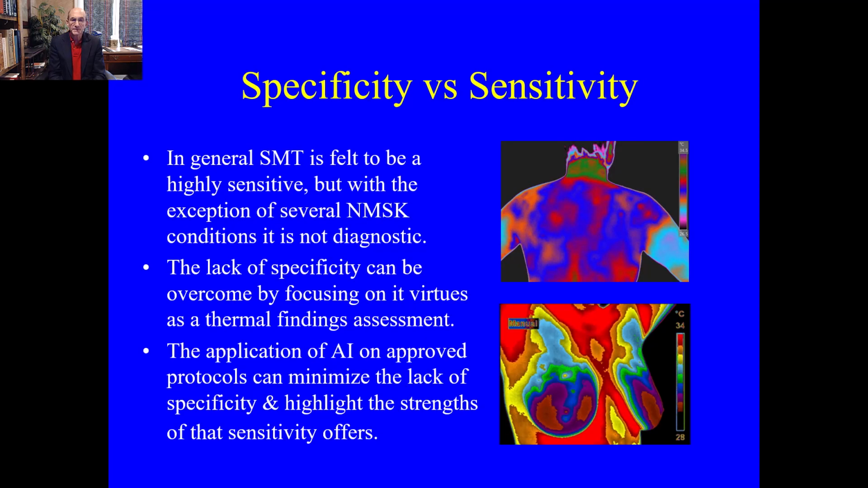In general, scientific medical thermology is felt to be a highly sensitive study, but with the exception of several neuromusculoskeletal conditions, it's basically not a diagnostic study. And that's because it's too sensitive, but not specific enough.